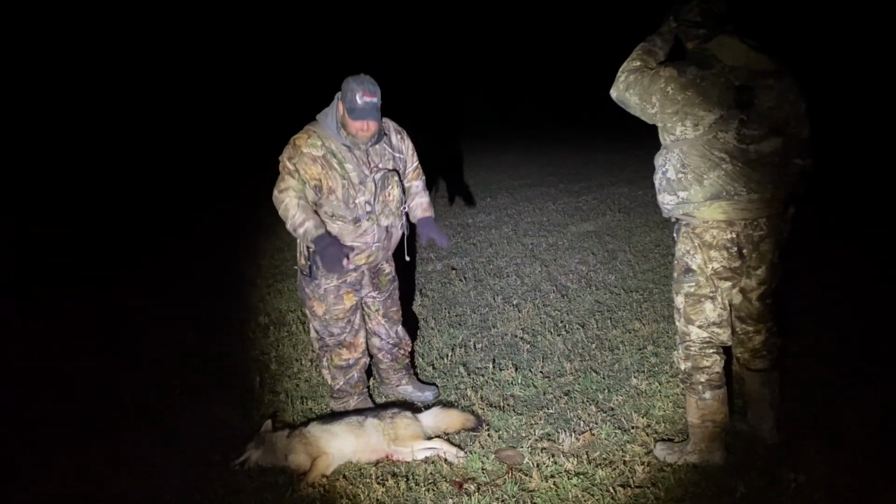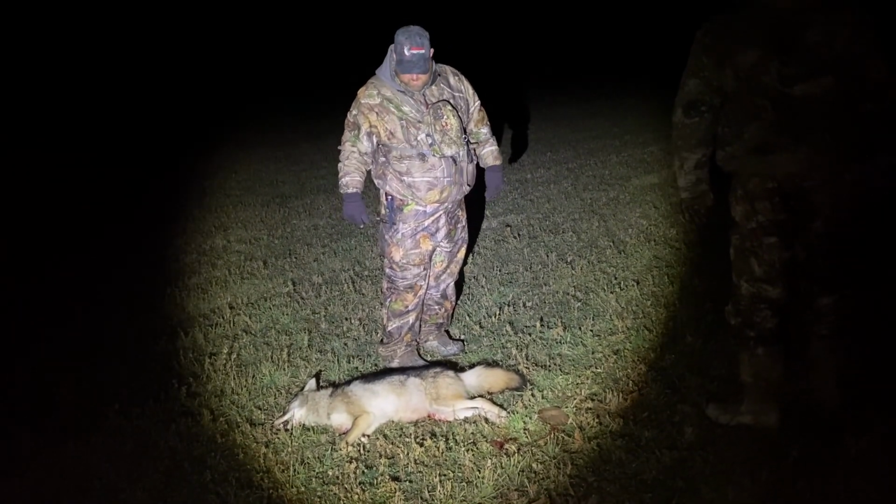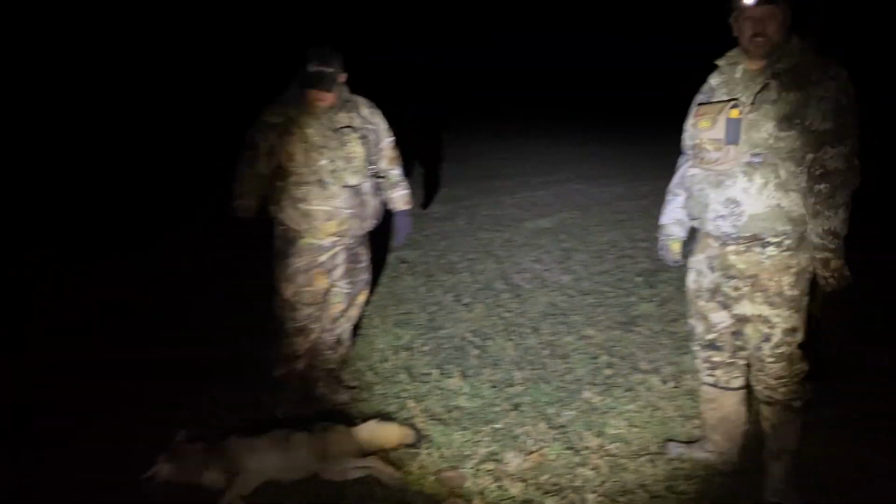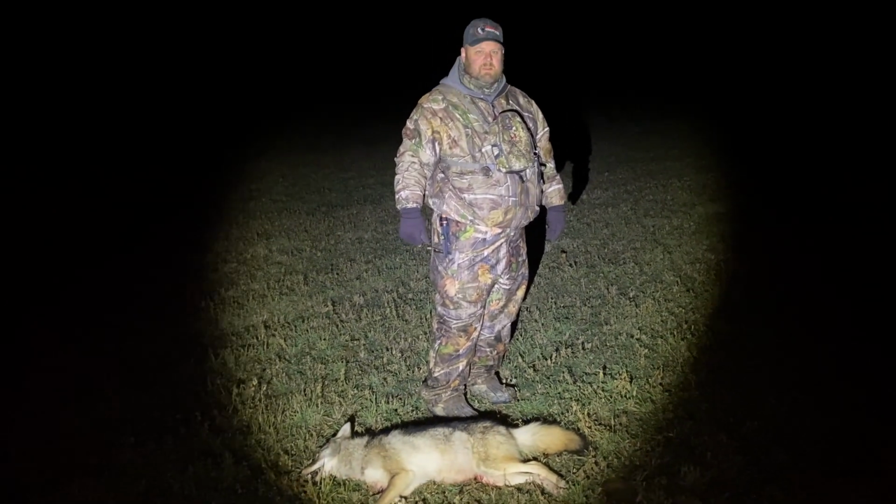It had a limp or just a bad... Y'all killed totally different dogs, because this is 800 yards from where I shot mine. Yep. And it went down hard. Yeah, it's about a 200 yard shot. I'm pretty stoked. I mean, we'd all just met up.